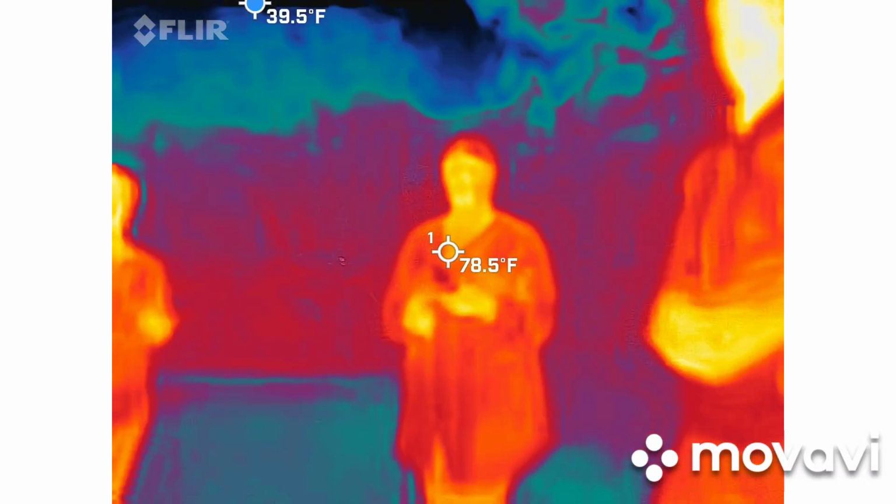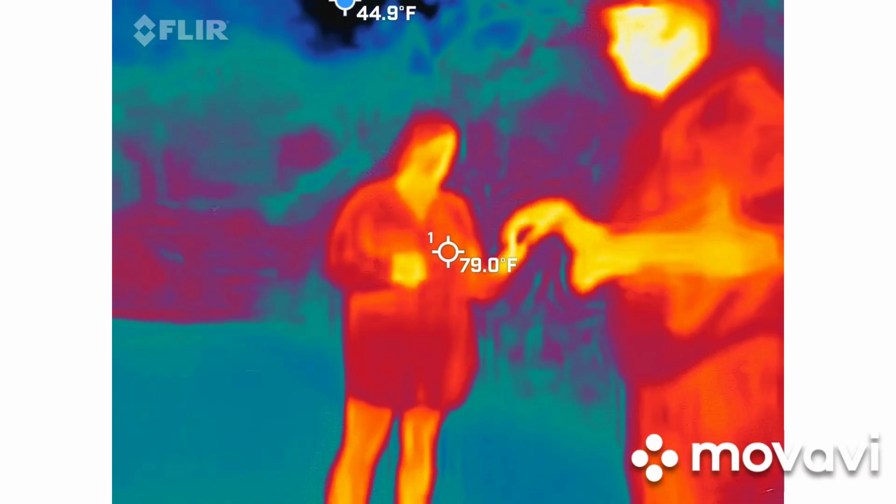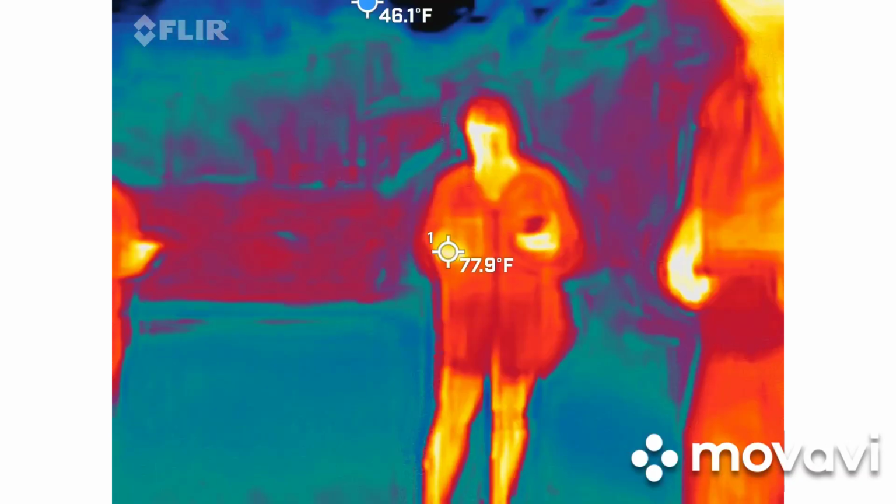And Bonny is said to be seen all over town, so we're going to talk about why we come here specifically. So let's kind of get into that. We're going to be talking about the building over there with the crosses on it.